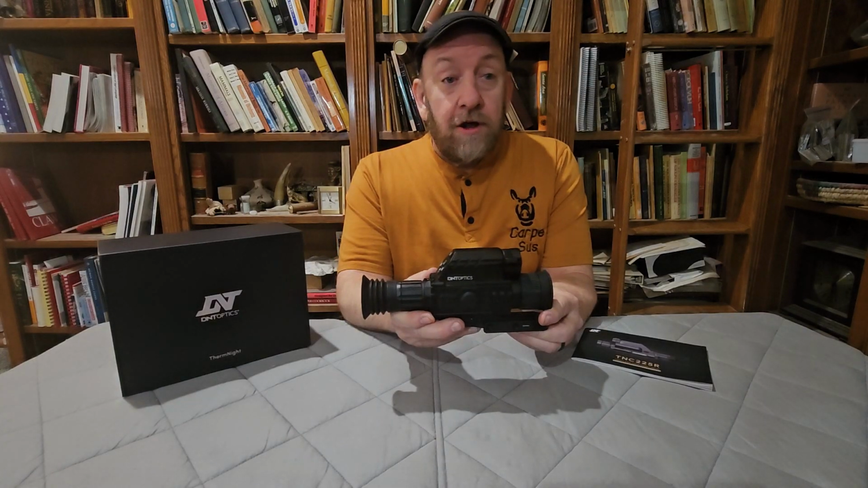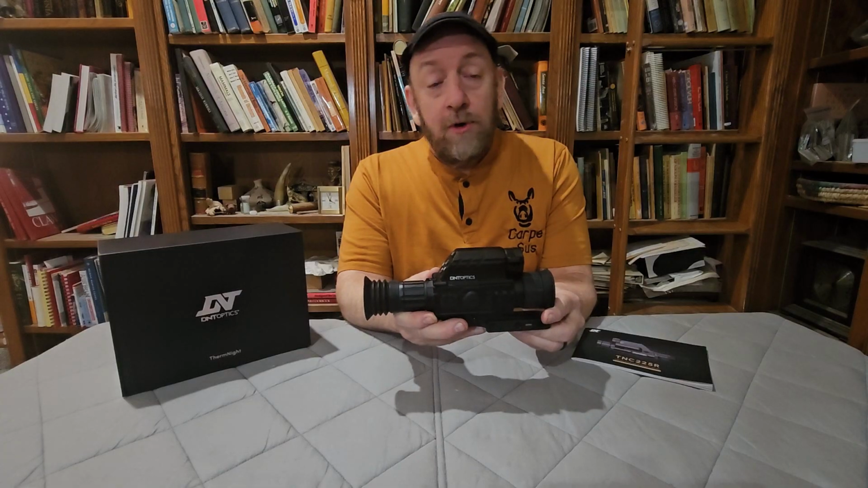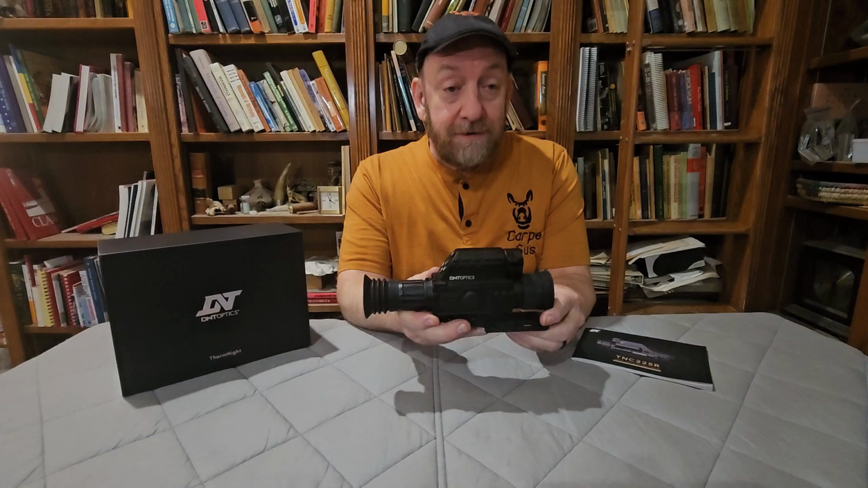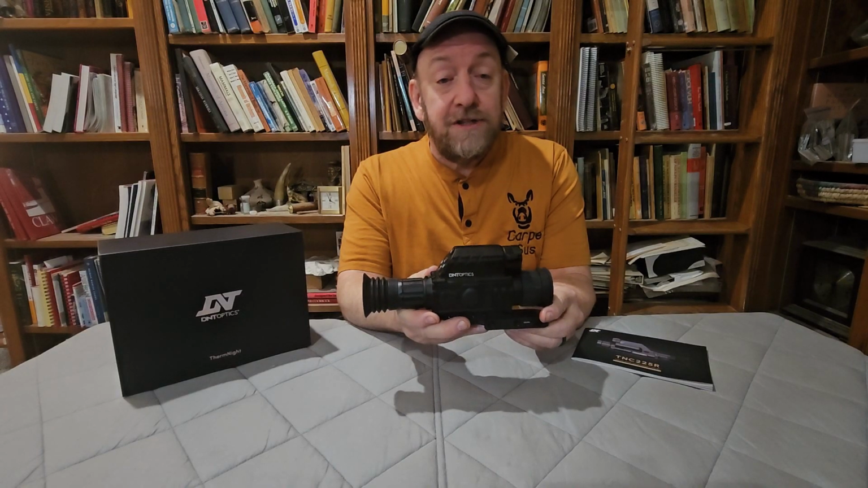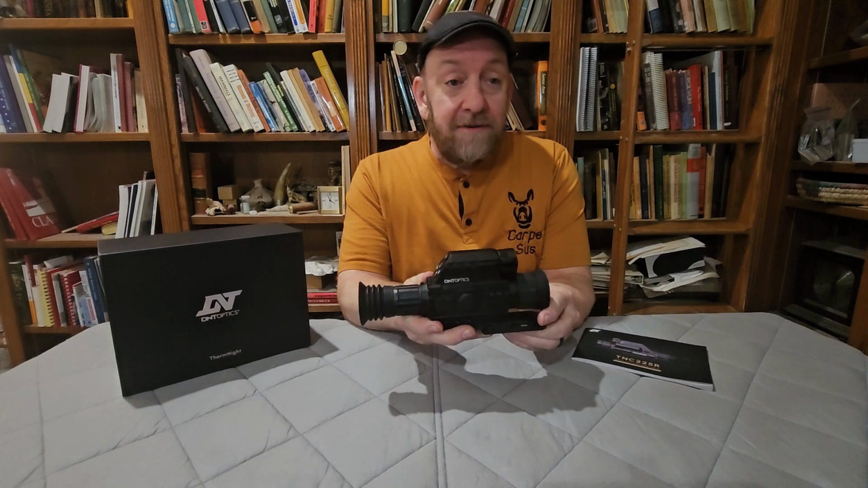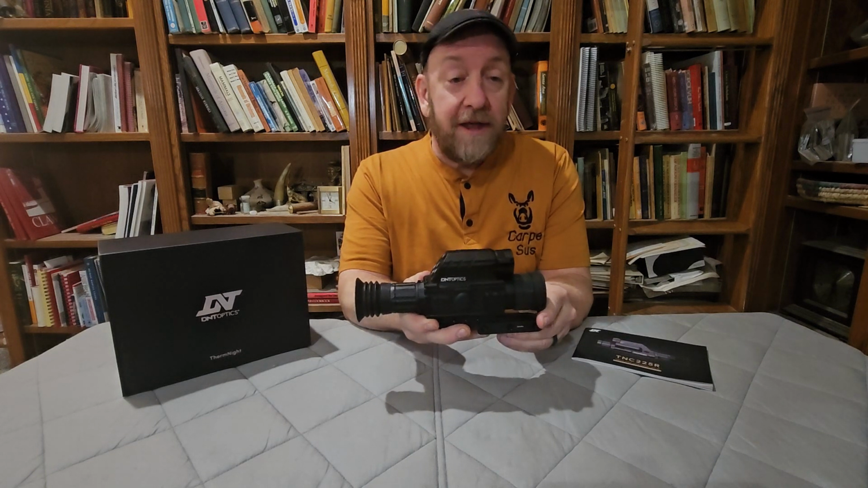Now this is what I'd like to call an entry-level expert optic. What do I mean by that? Well, you can get it for $1,100 and it has a lot to offer for just $1,100. It has features that you find on much more expensive scopes. The expert aspect of it comes in because of the complexity of the scope.